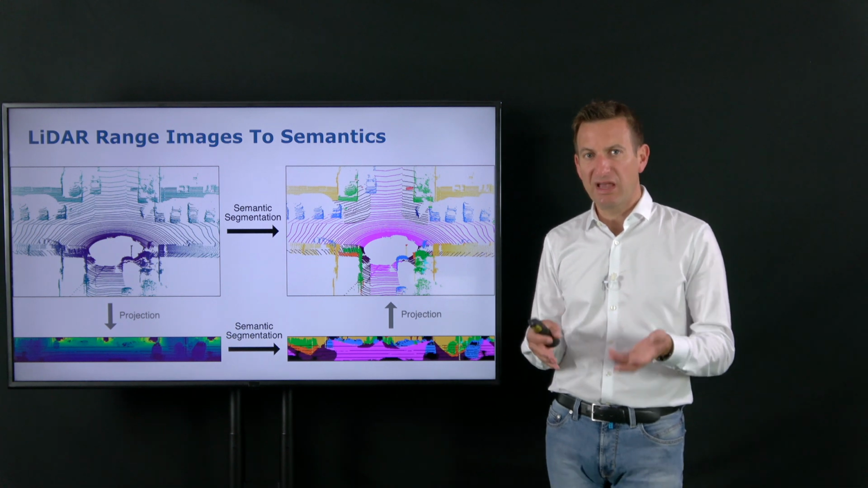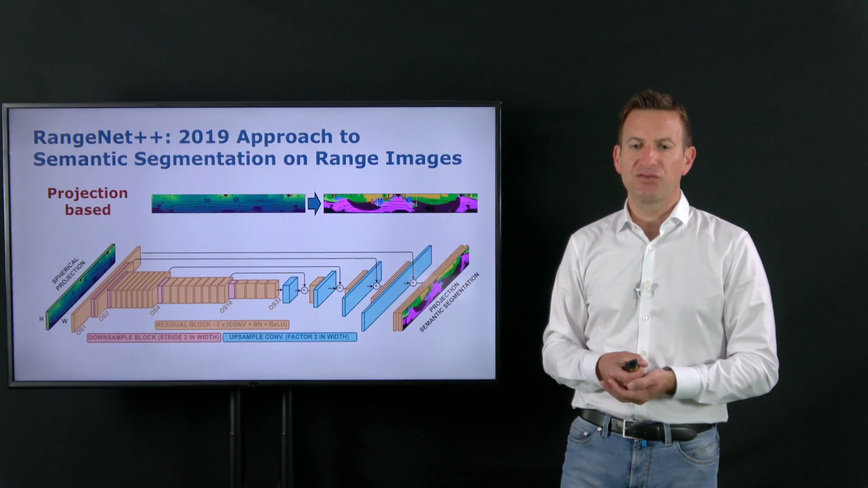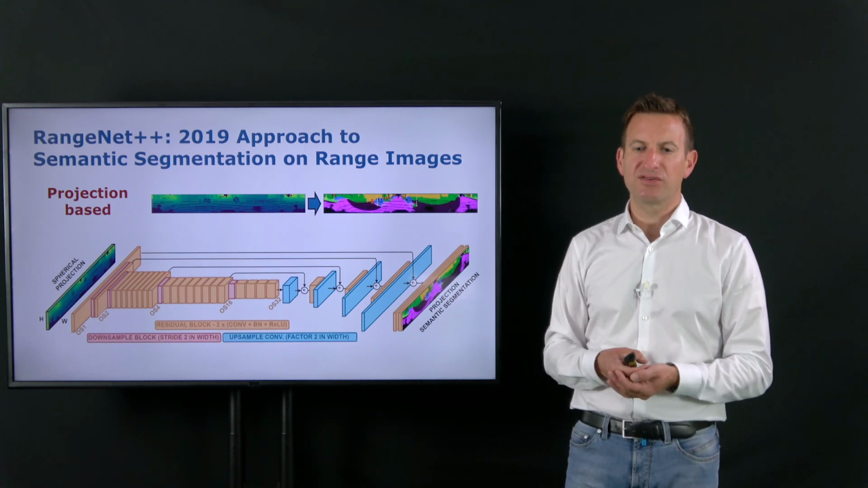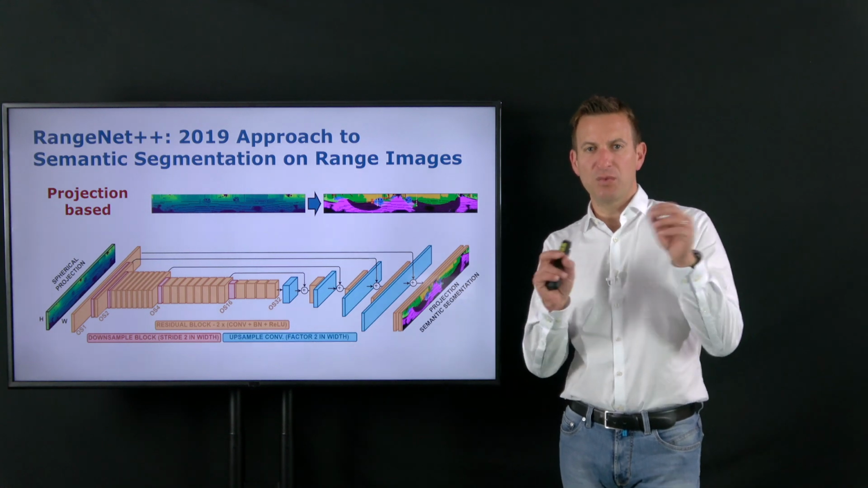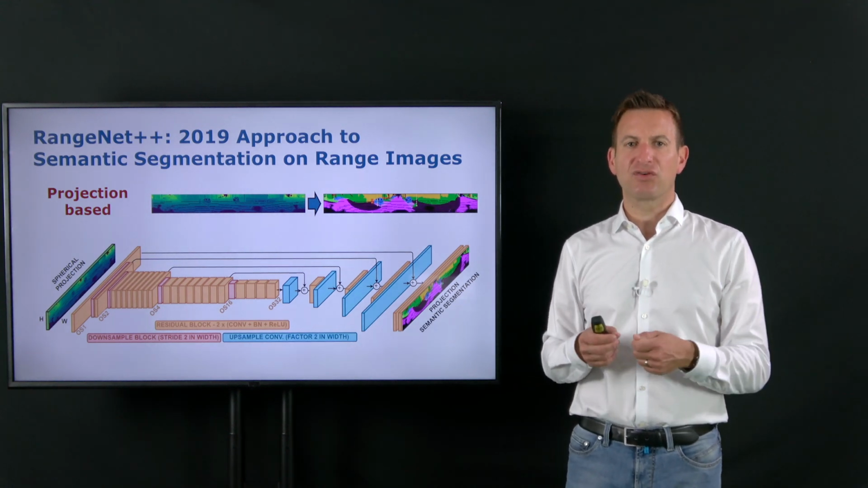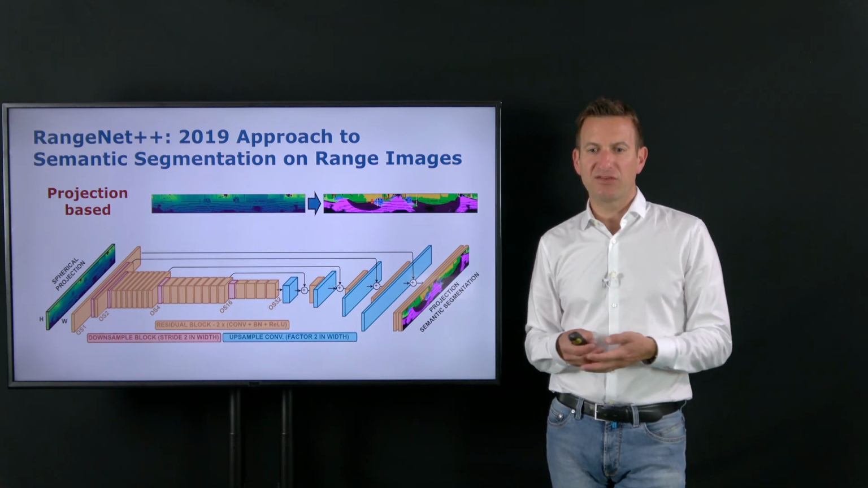That works fairly well. The approach has some problems, especially at boundaries. So some of the work that we have been doing in our 2019 work here by Andres Milioto was trying to make sure we get the boundaries right and put some extra effort into the upsampling strategies of the network to get a good semantic segmentation.